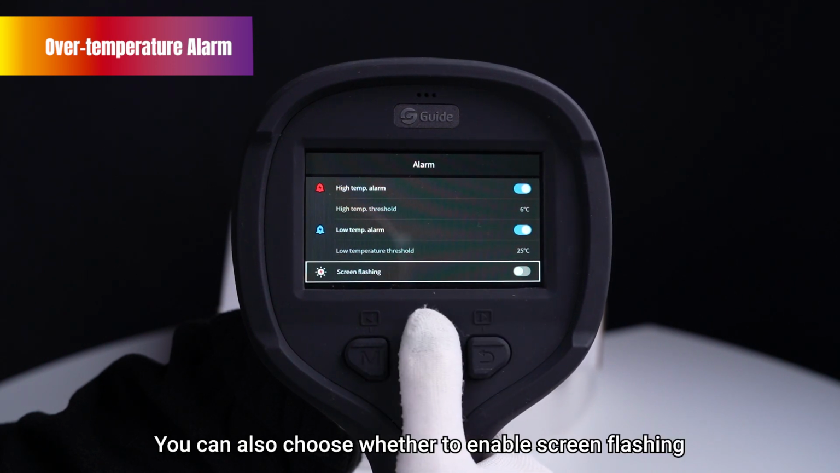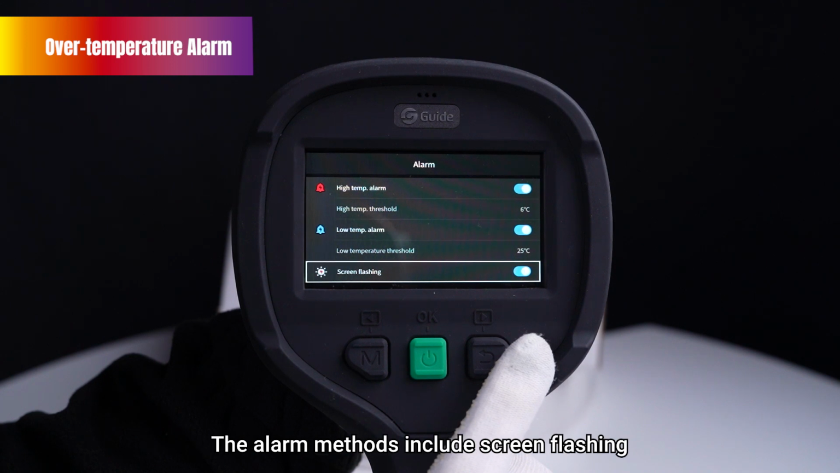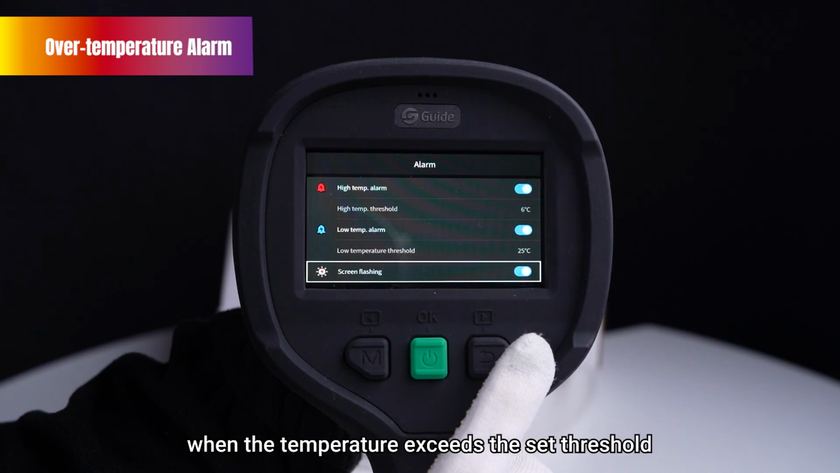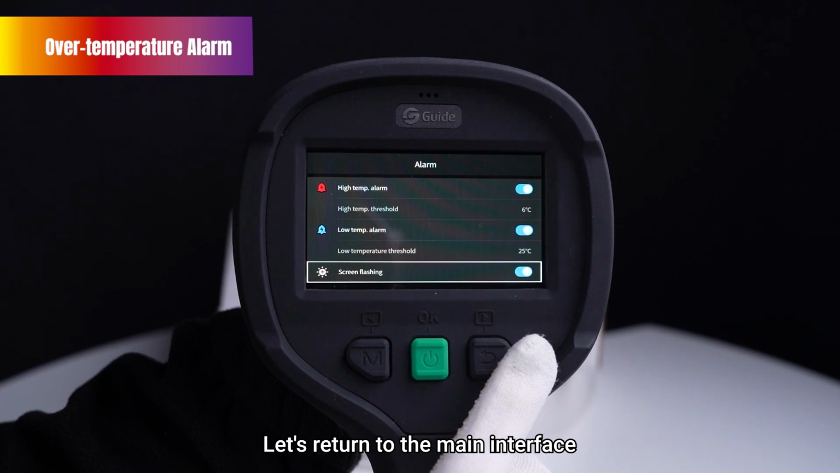You can also choose whether to enable screen flashing. The alarm methods include screen flashing, vibration, and buzzing. Once configured, when the temperature exceeds the set threshold, the alarm will activate. Let's return to the main interface.